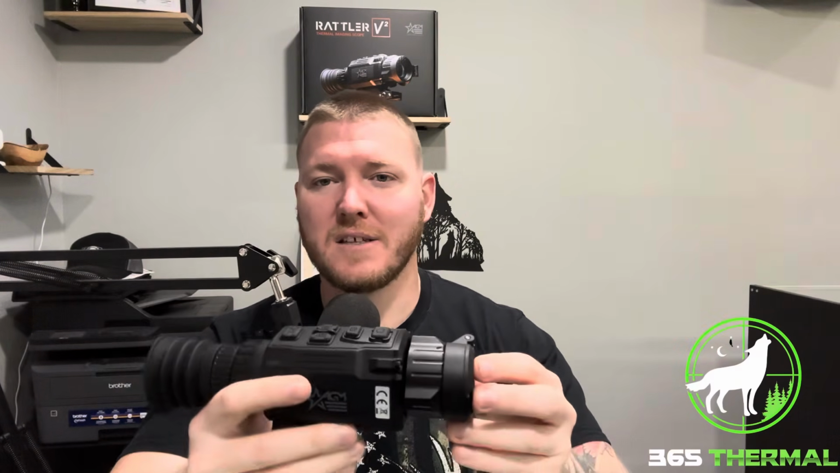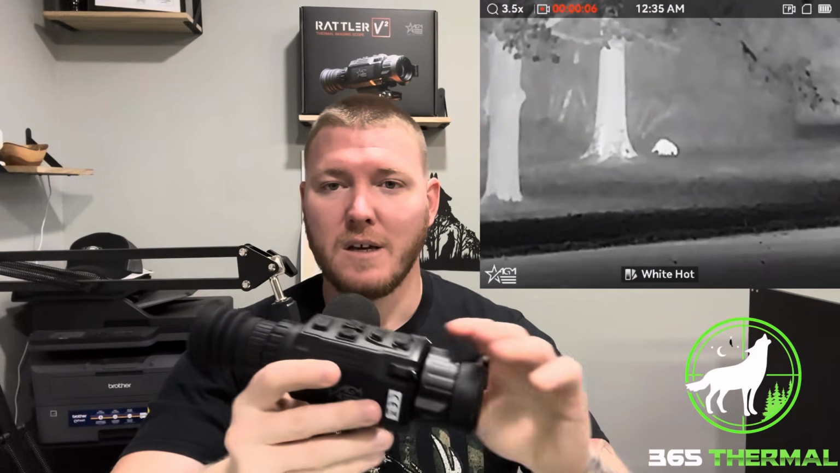So here we are with the AGM Rattler V2 25-256. As I already said, this is going to be an upgrade from the 19-256. However, it is just not quite there compared to the 19-320. This does offer the same base mag as the 320, but at a slightly lower resolution. So let's get into some similarities and differences between them.